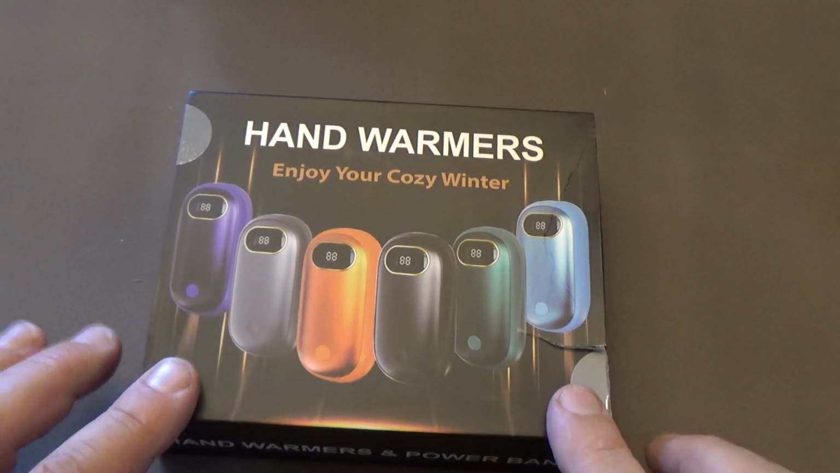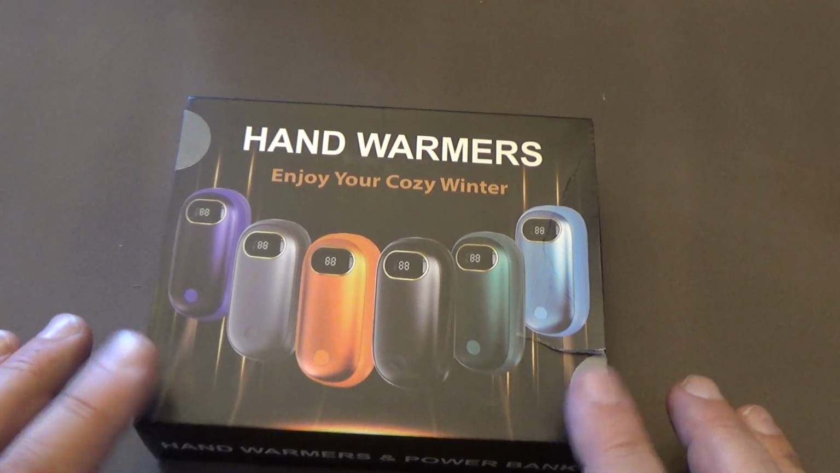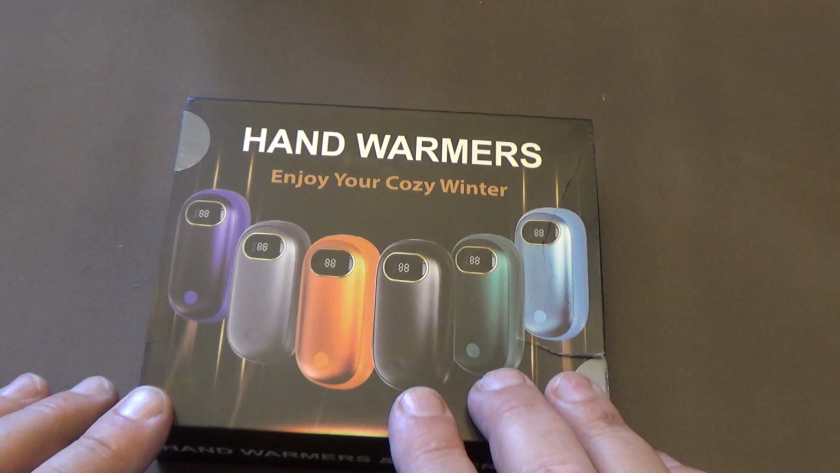Okay, guys, check this out. I didn't even know these existed until just a few days ago, and I had to order a pair of them to see how they work. This is rechargeable hand warmers.